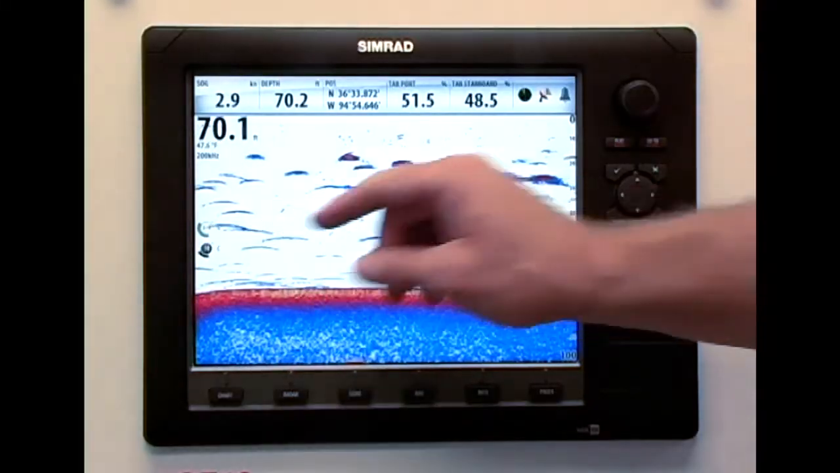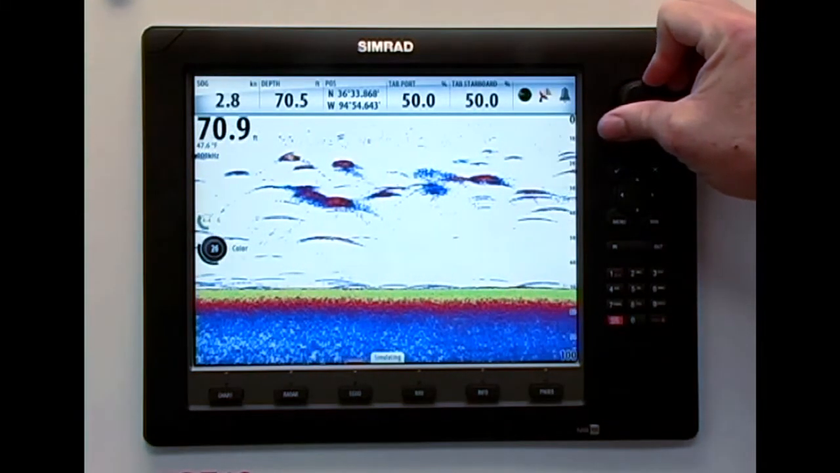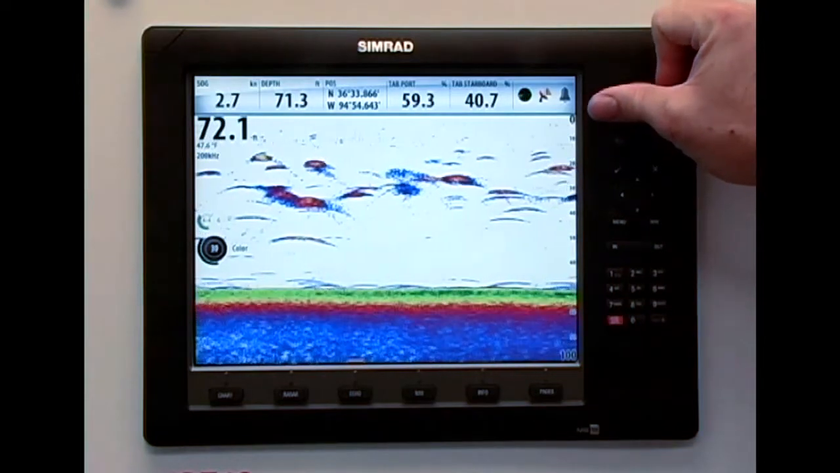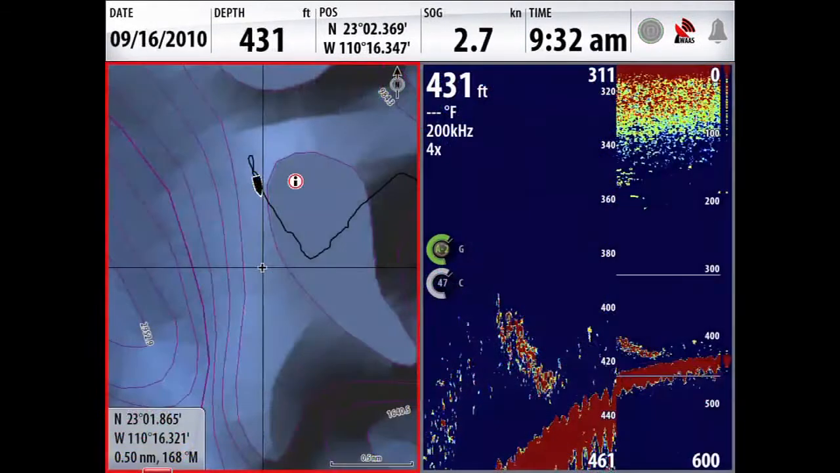The color gain lets you adjust the color seen for detecting bottom hardness and to identify the size of fish. By using multiple colors on fish arches, as opposed to having them all the same color, you can identify the position of fish targets directly beneath your boat as well as their size.